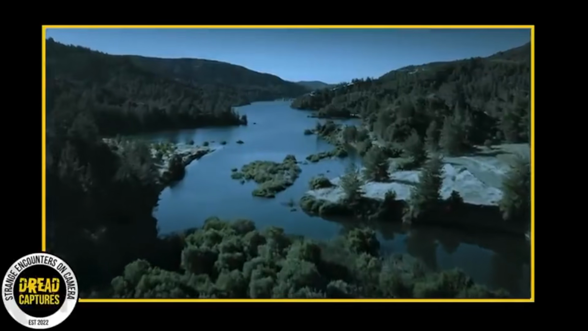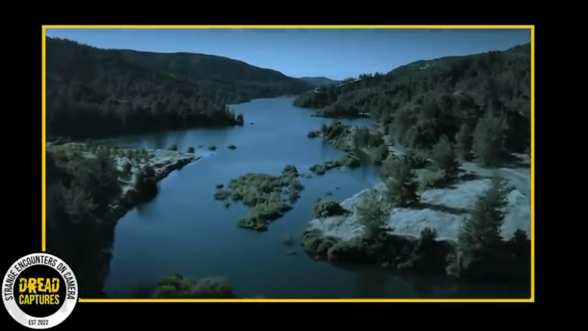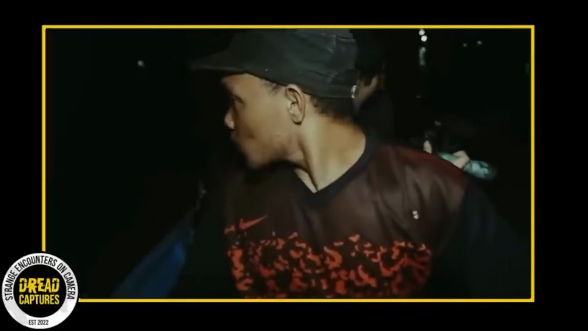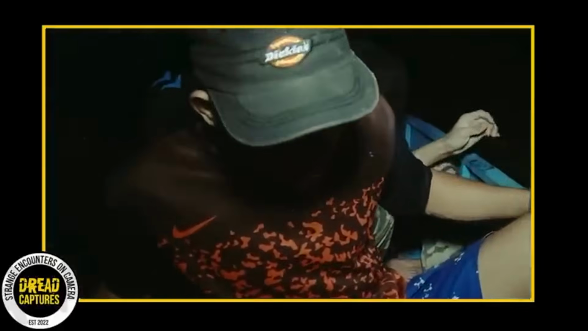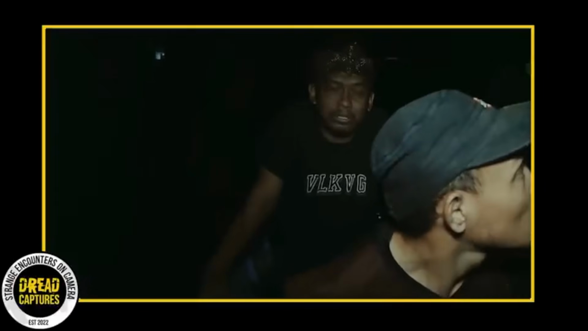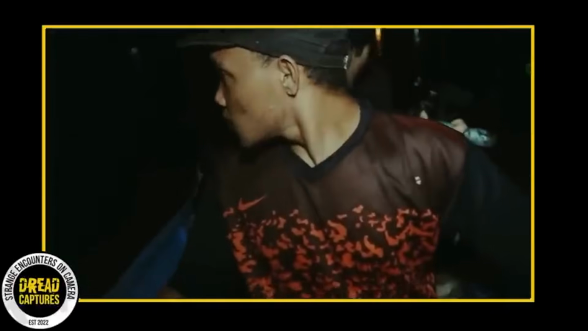Next up, we're diving headfirst into the heart of Indonesia's cursed river on a hair-raising adventure. This one's got everything you need for a good ghost video. Late nights, creepy monsters, and 4 brave friends ready to face the unknown. The locals have been whispering tales about this cursed river for ages. They say a mysterious creature lurks in the shadows, waiting to strike its next victim, but only under the cloak of darkness. And tonight, our daring squad is determined to uncover the truth behind the terrifying legend.